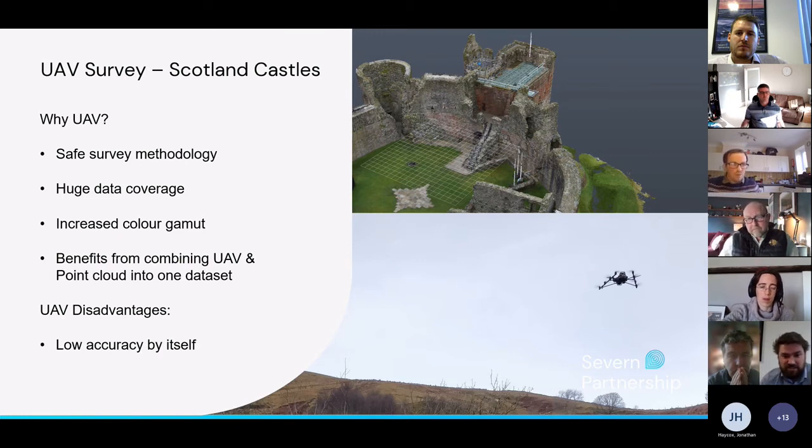This also provided a cost-effective way of surveying the required area and the safety of the ground, covering the entire site extent, including the areas of difficult access. The other benefit of using a UAV is its increased image resolution. Point clouds are great for accuracy, but sometimes they lack the color gamut. So they're accurate, but they may not necessarily look realistic when you zoom in. If we combine them with the UAV, you have the best of both worlds: the high resolution, high color gamut, and the accuracy of the point cloud.